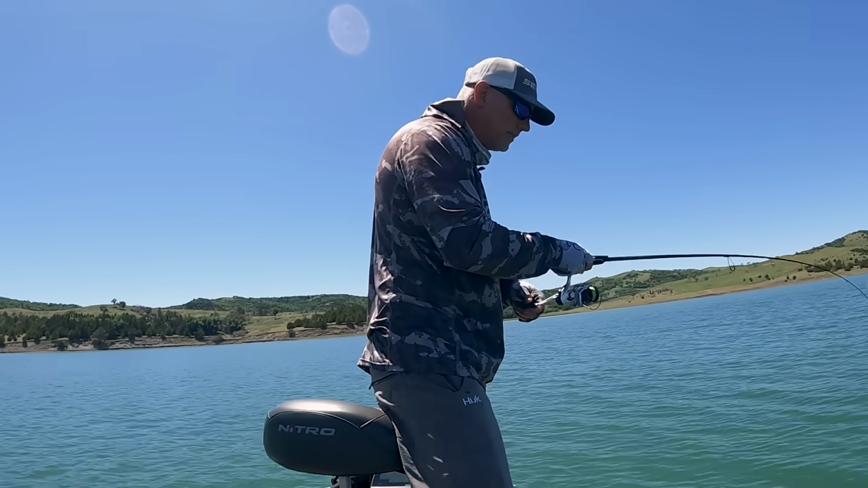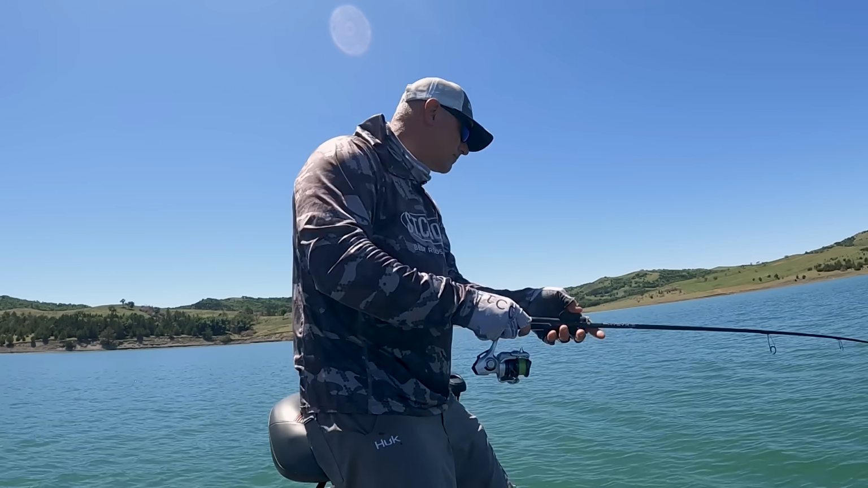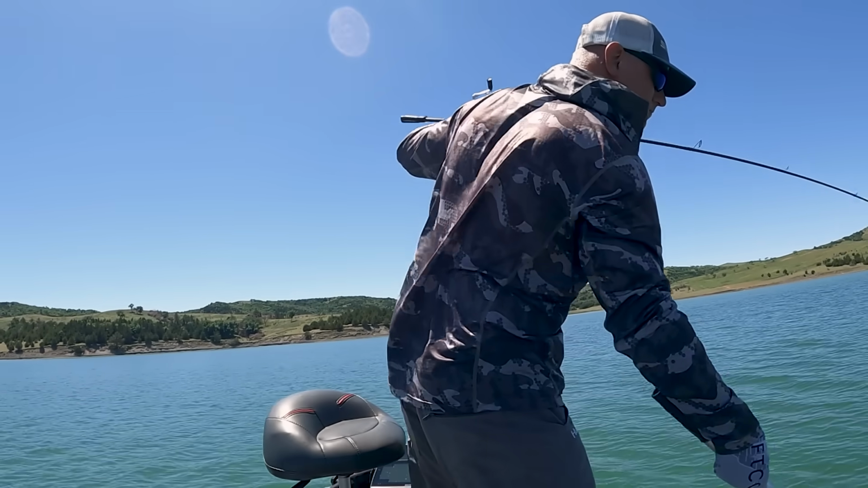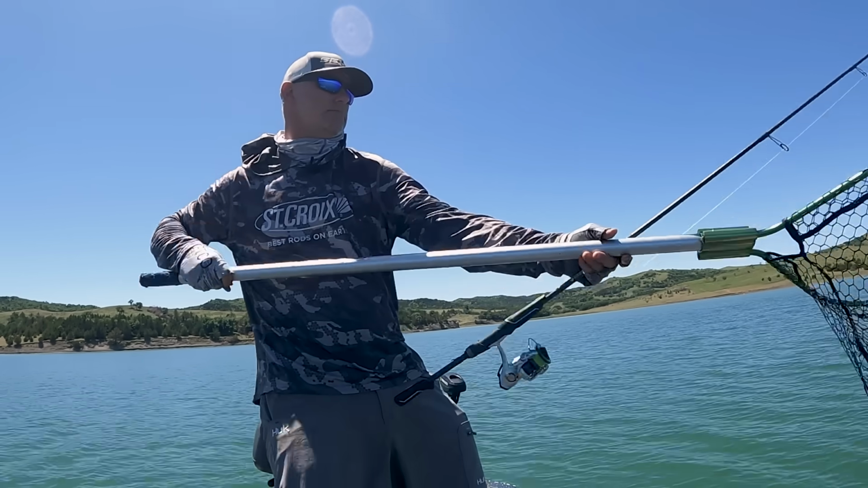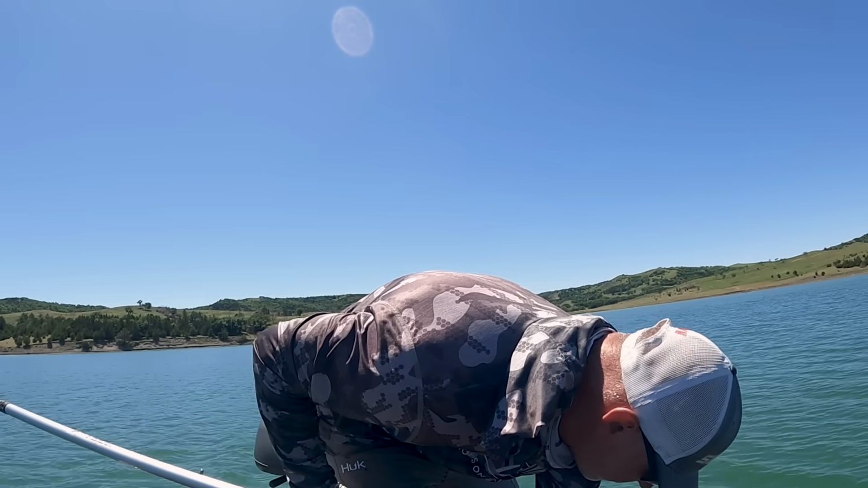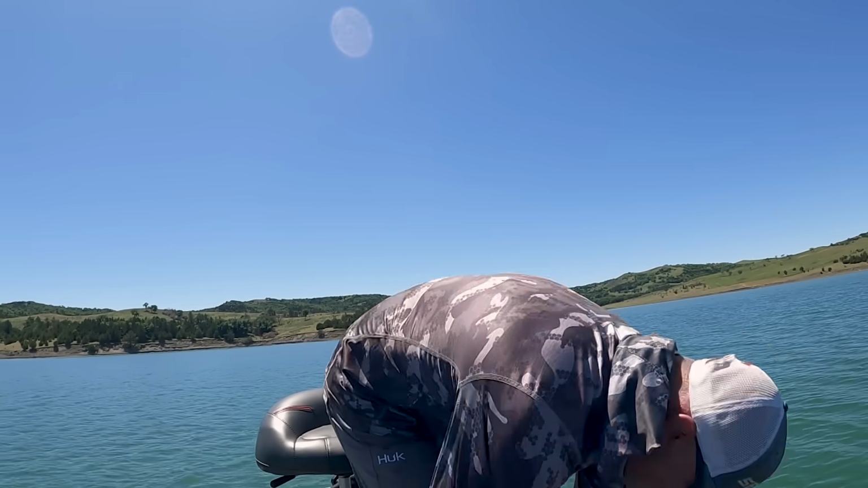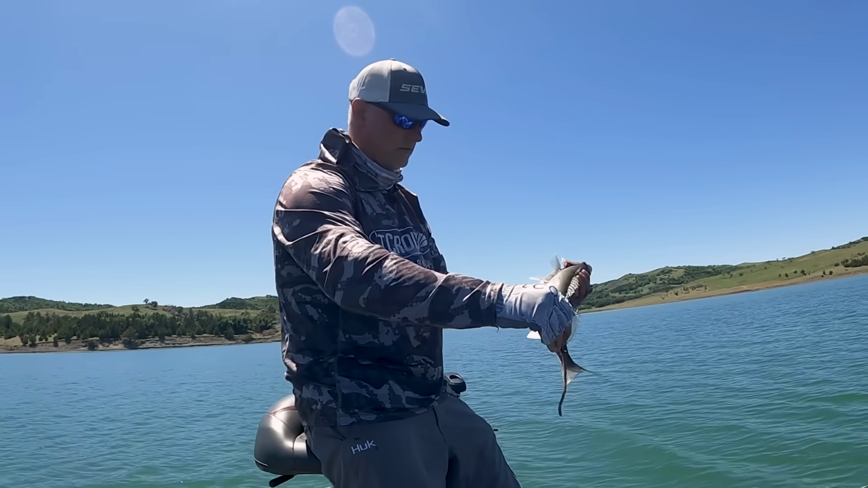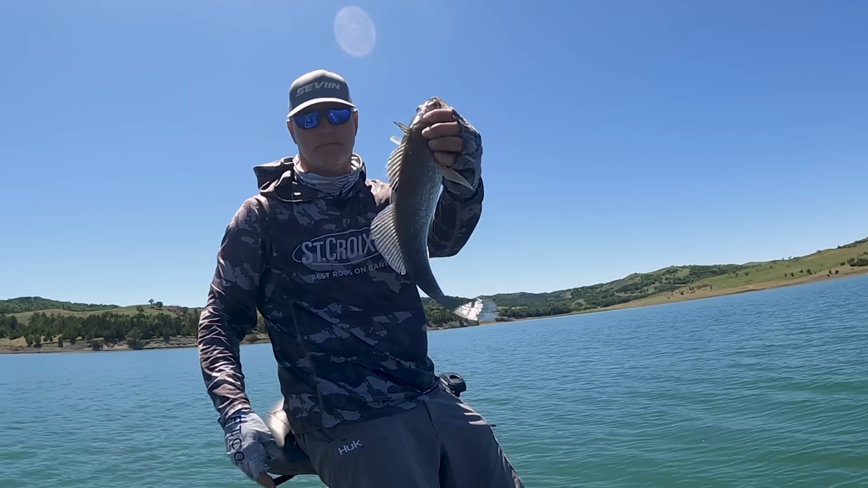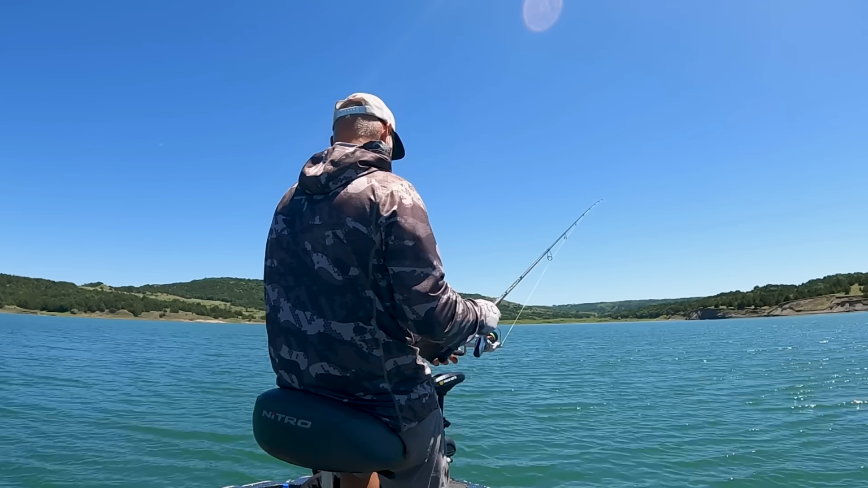A little guy, but healthy. So. Jigging a crawler is all we can really get going today. They're chasing the other baits, but I'm just not committing to them. So, probably 16.5, 17-incher. Sure is fun.